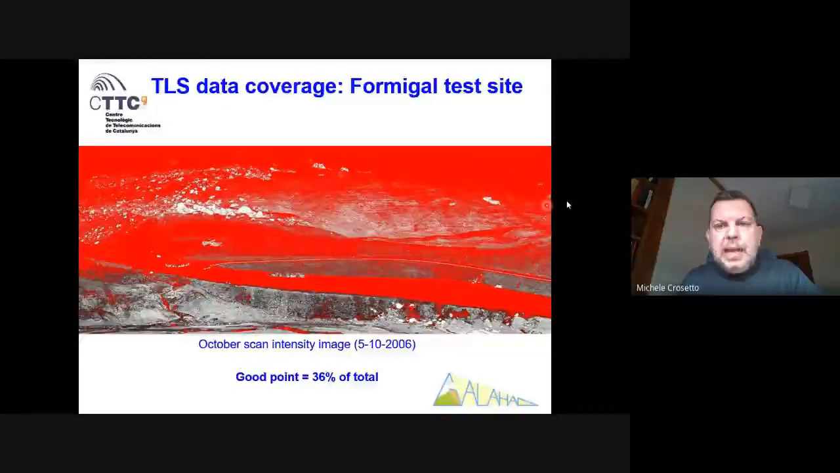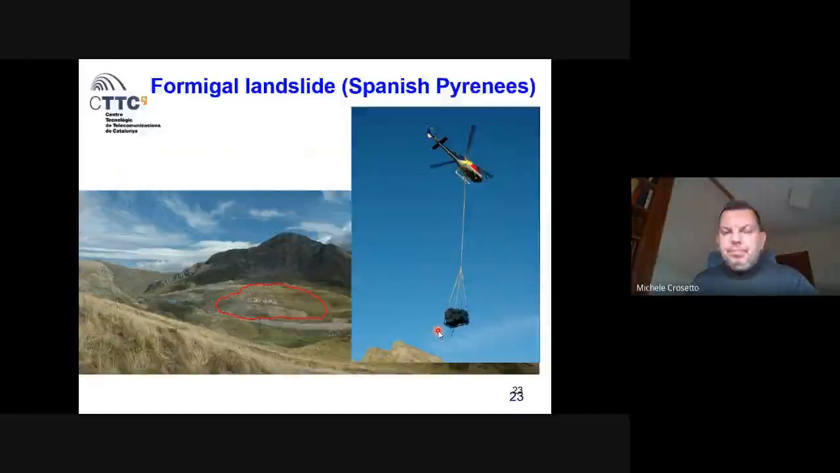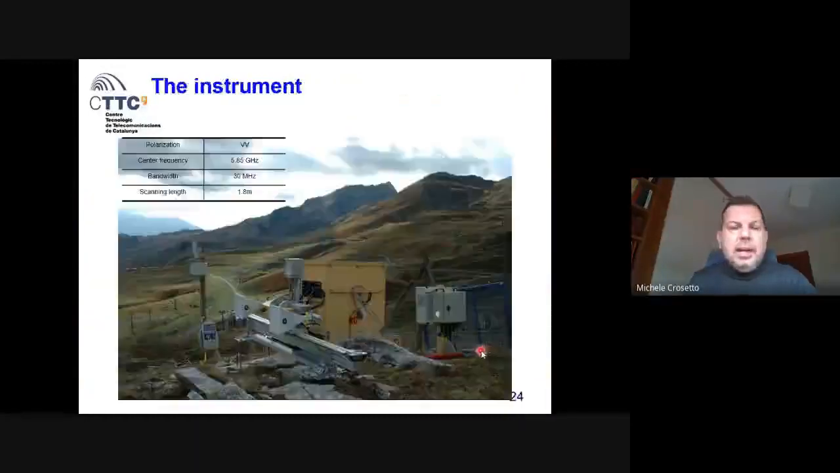Thank God, we were planning to use also another instrumentation, which is the radar. The radar was installed in this position in front of the landslide. This is a part of the installation using a helicopter. This was the instrument, an experimental radar of the University of Florence.